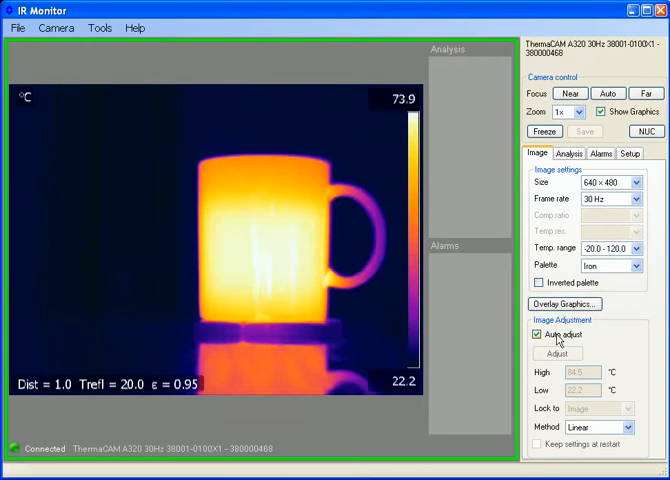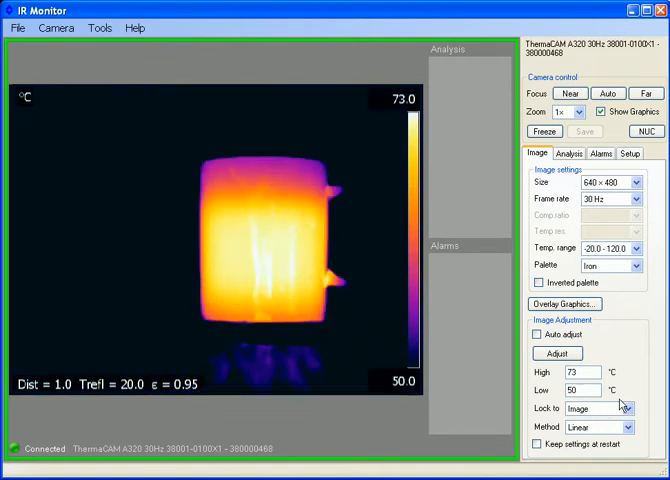I can also go down to image adjustment and do an auto adjust, which it's set up for, and this is basically controlling your level and span. If I uncheck auto adjust, now I can alter my span. Let's make it something significantly smaller. On the top end, let's do 73 degrees Celsius. And on the bottom end, let's do 50 degrees Celsius. There, you'll notice that it updated. Here I have 50 as my low end and 73 as my top end.